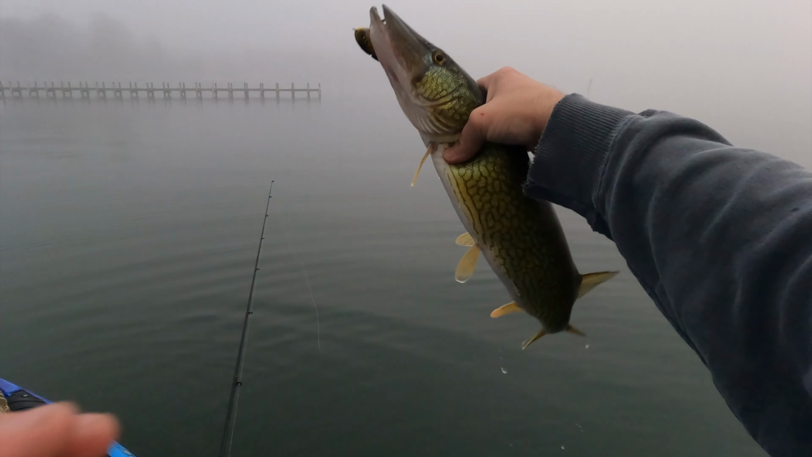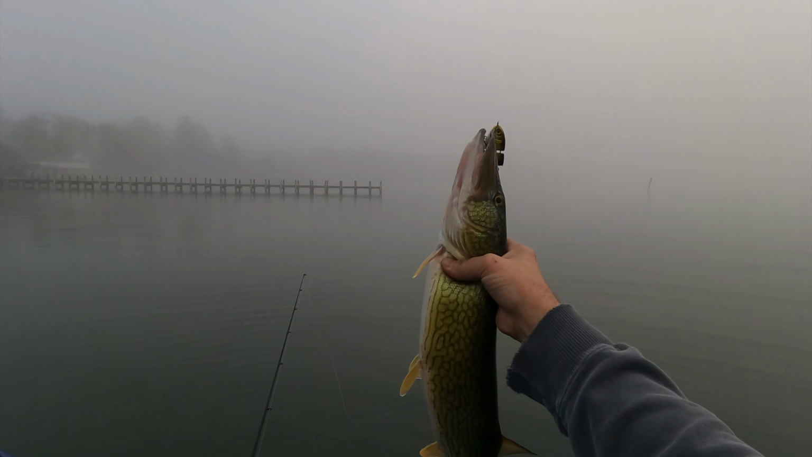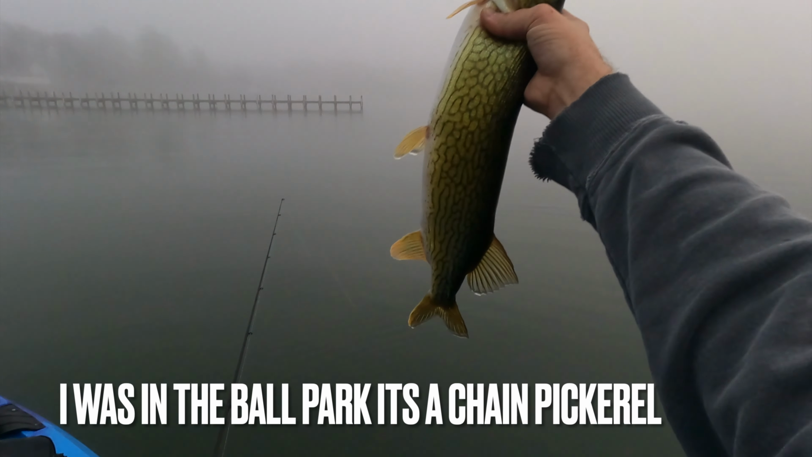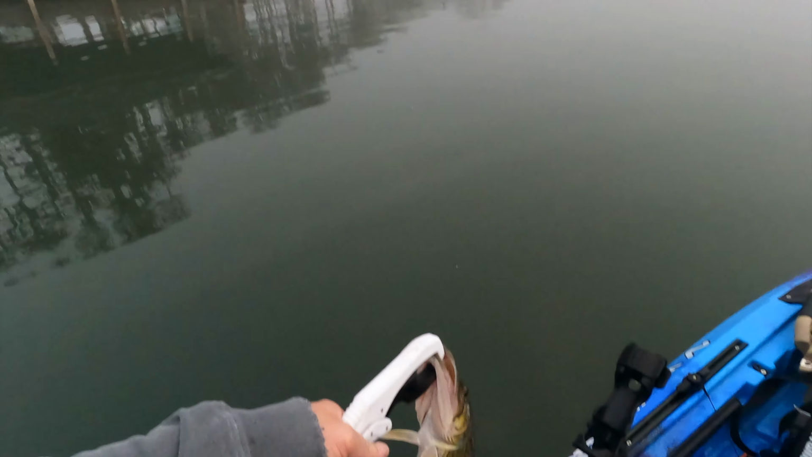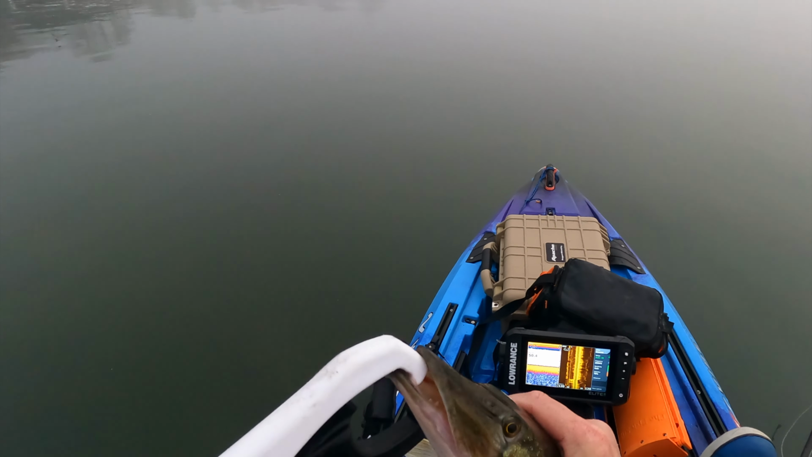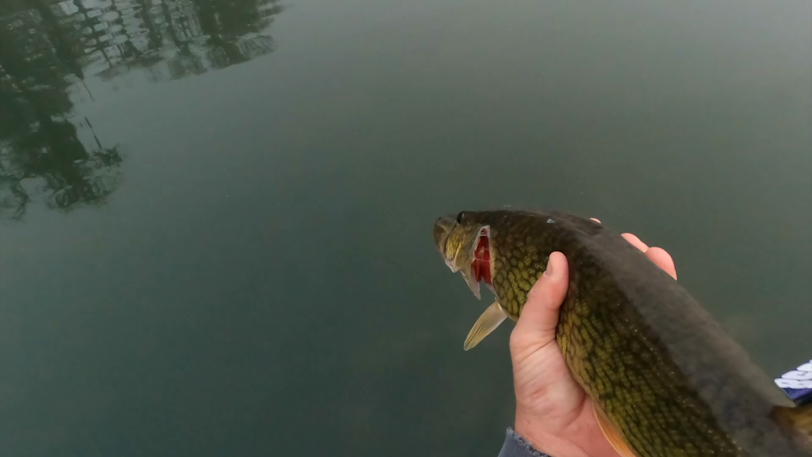Not real sure what this is, fellas, but first cast. Very first cast. I think it's a pike. I don't know what it is. Pickerel? Let me know if y'all know what this is. Freshwater. I don't care to catch these jewels, but he fought hard. They're cool.